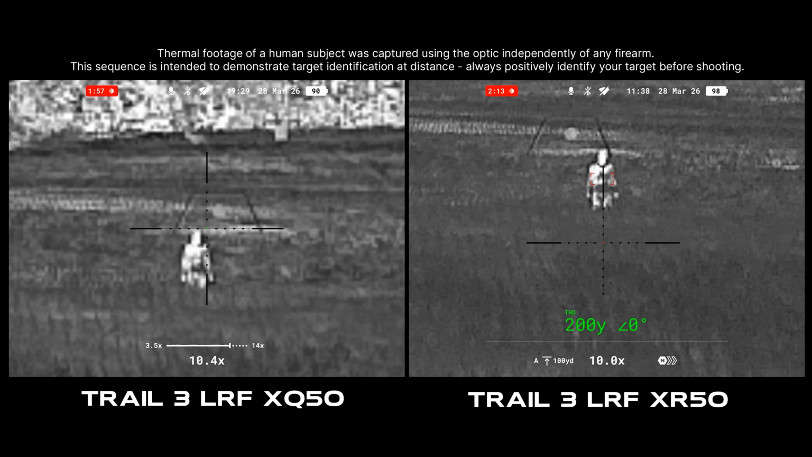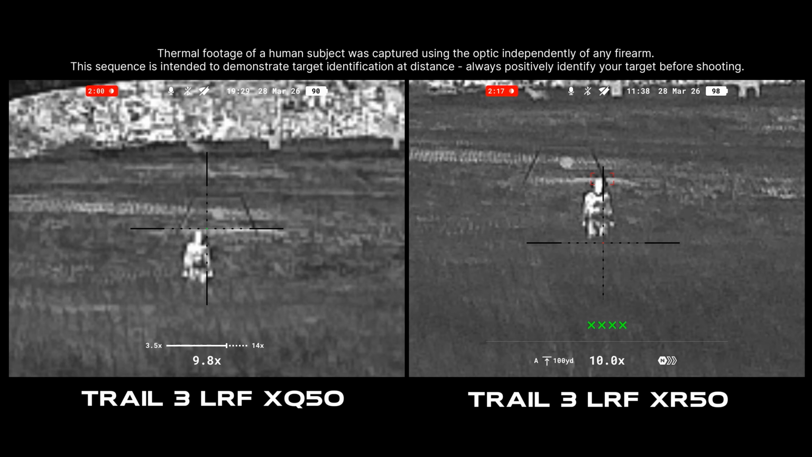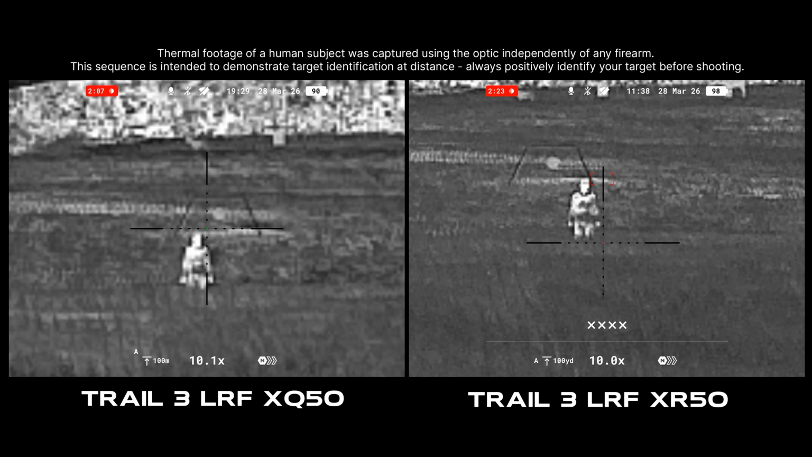So if you're looking at buying a new thermal device and you think that your XQ35 has a good enough image for what you're doing at 130 meters, you're going to have the same resolution with the XQ50 at 180. You're going to have the same resolution of target with the XR50 at 230. That's the image quality. So you can recalculate it and go like, oh yeah, this is the right unit for my usage. Field of view, same thing there.